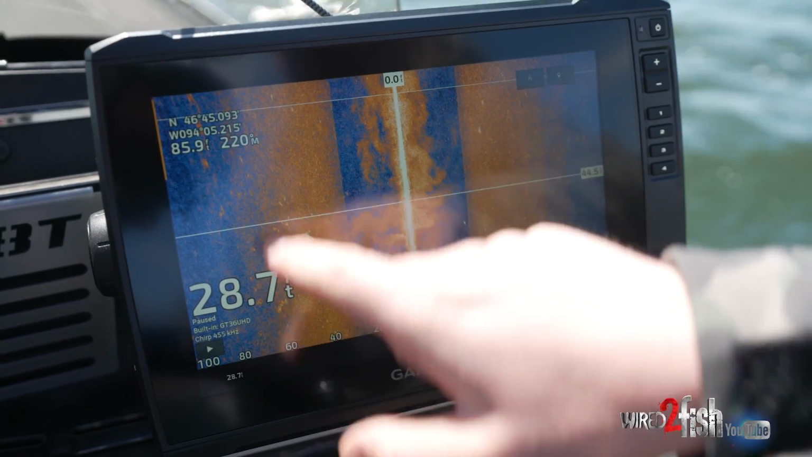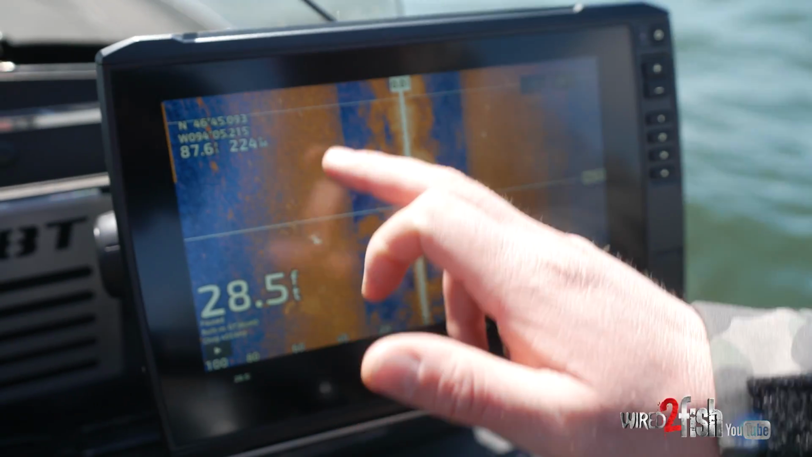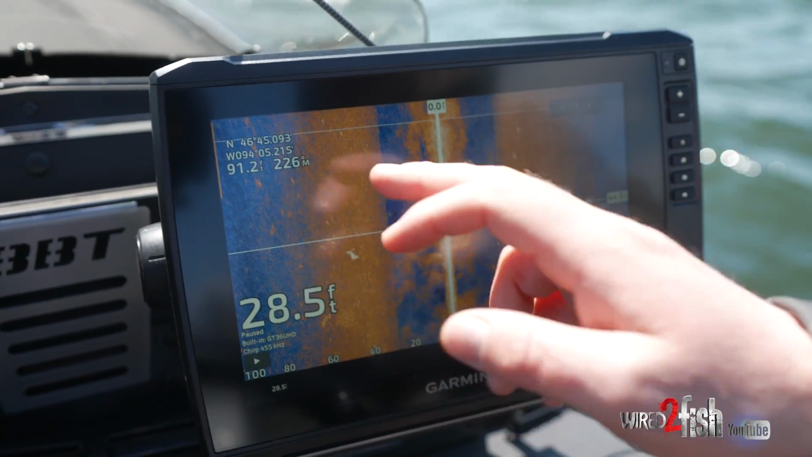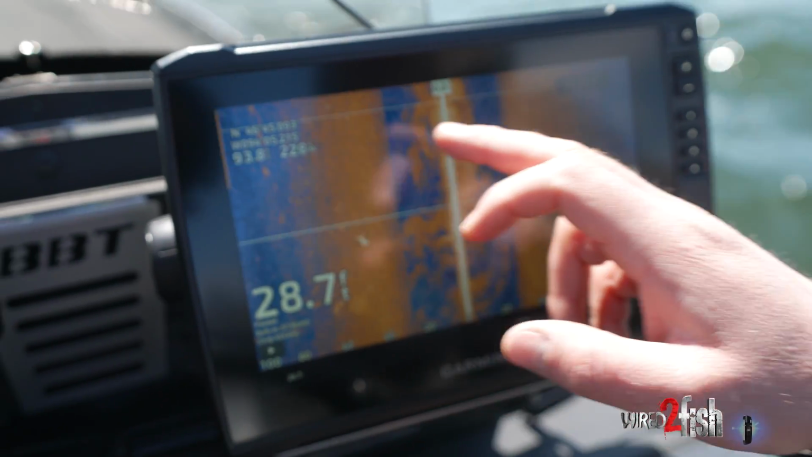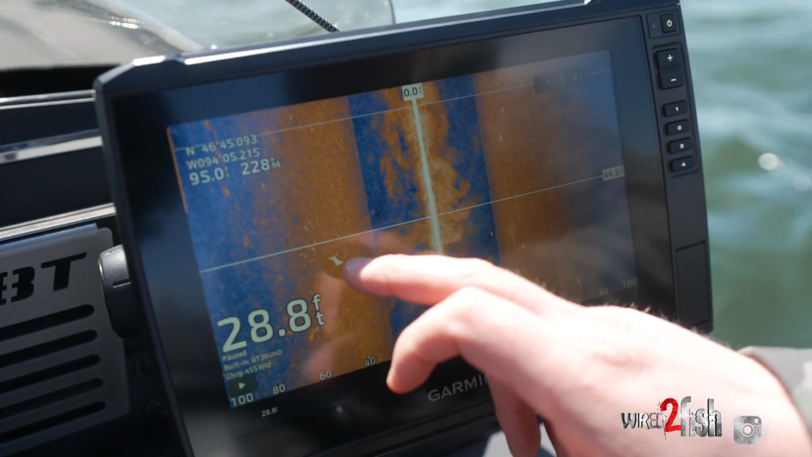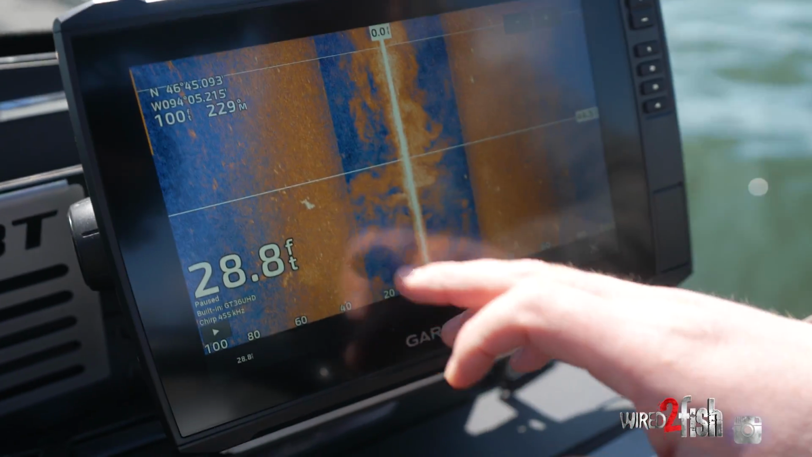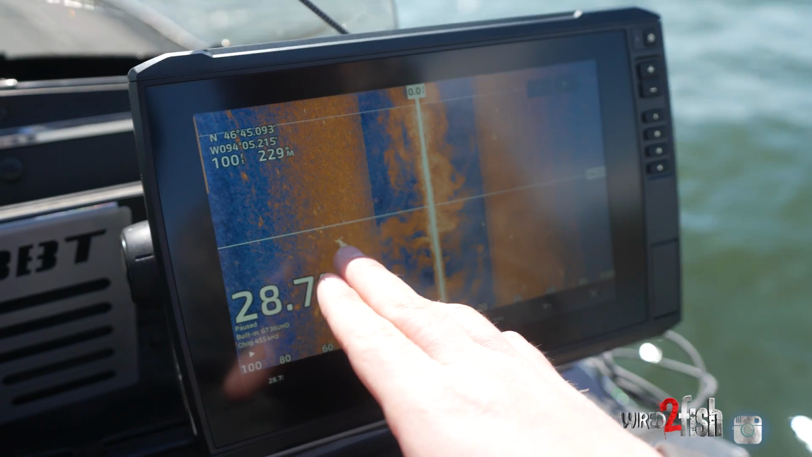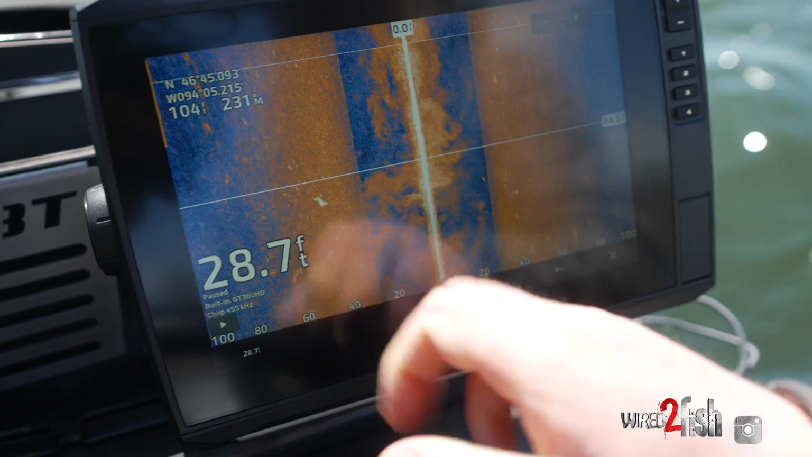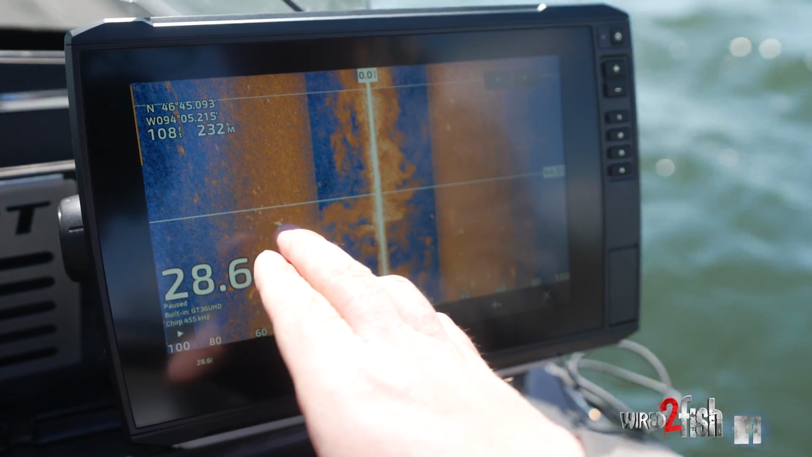You can see in this basin, this real amber colored matter is just the basin's bottom. It's a mud bottom. It's soft, you can tell that by the return, but you see these little hot spots right here. It doesn't look like much. I'm looking out 100 feet, but that's a school of crappies right here. That shows me a hard, bright return.